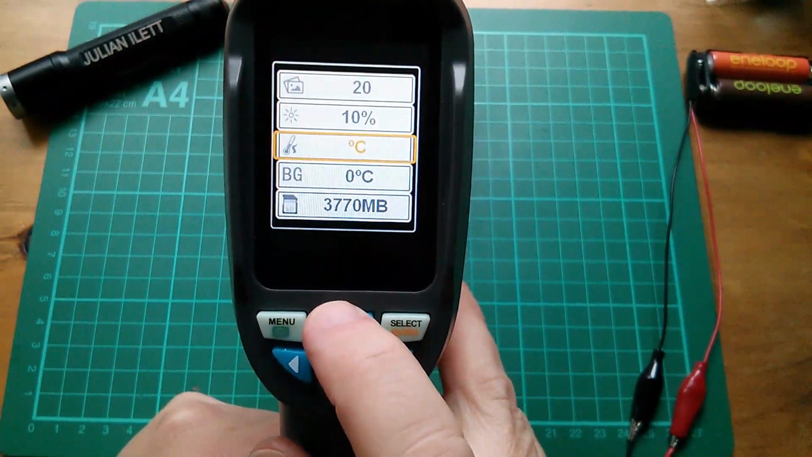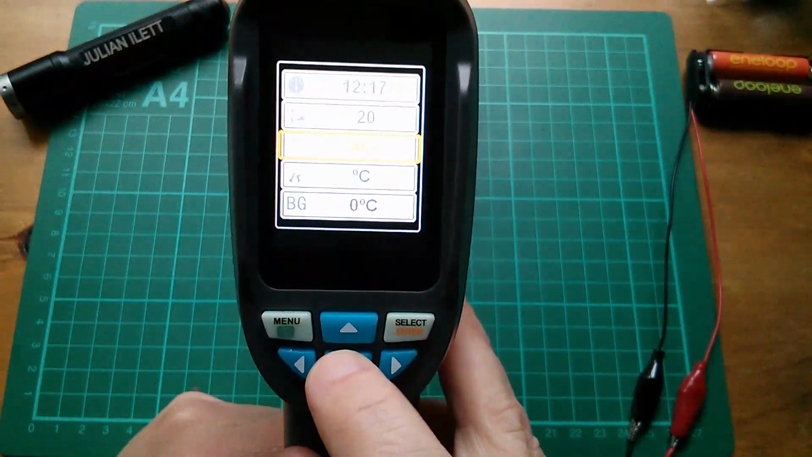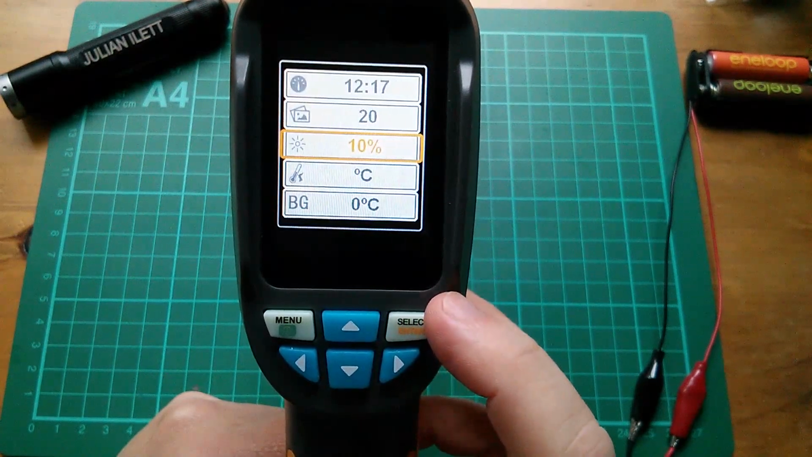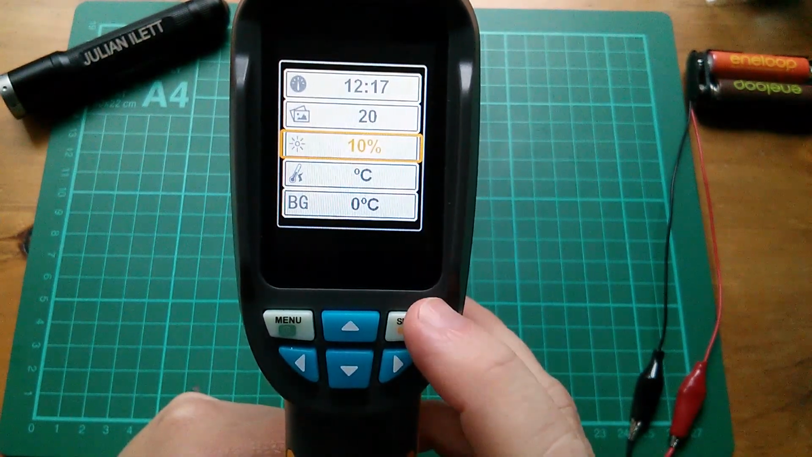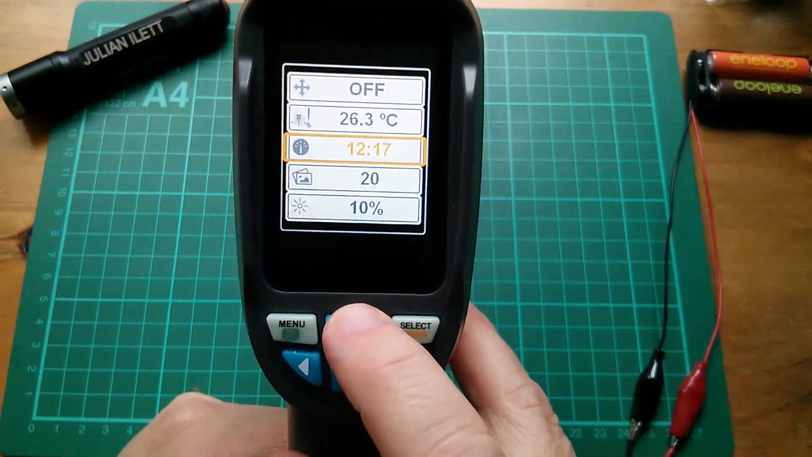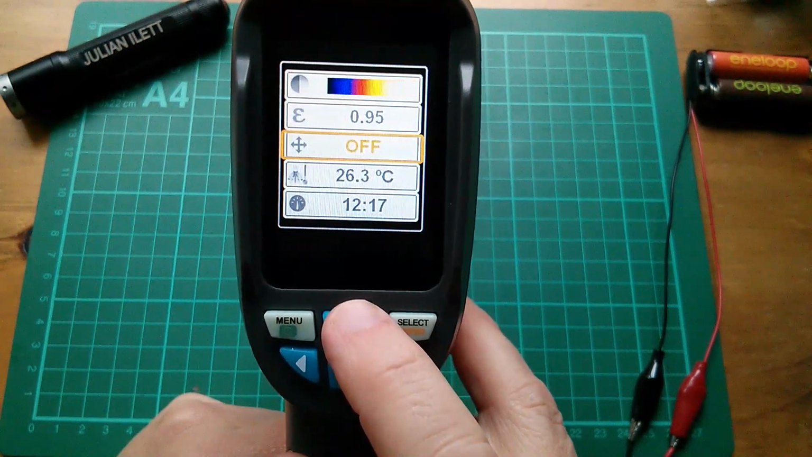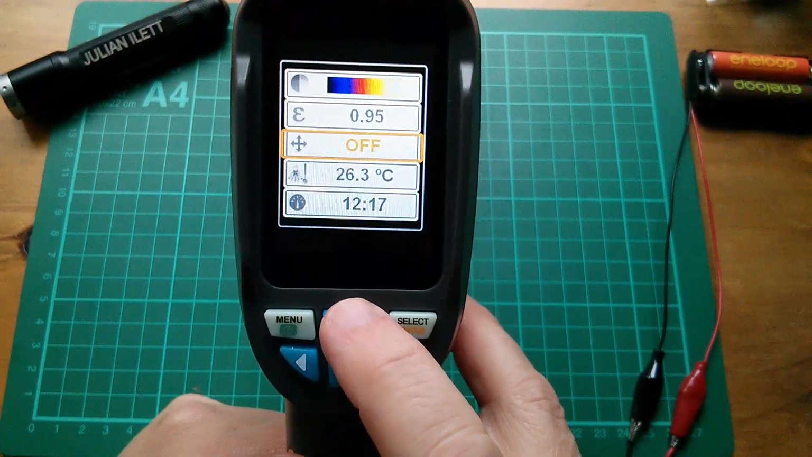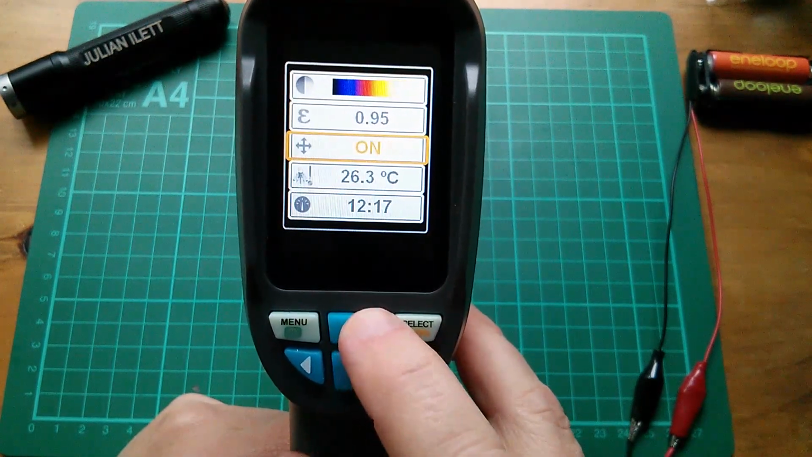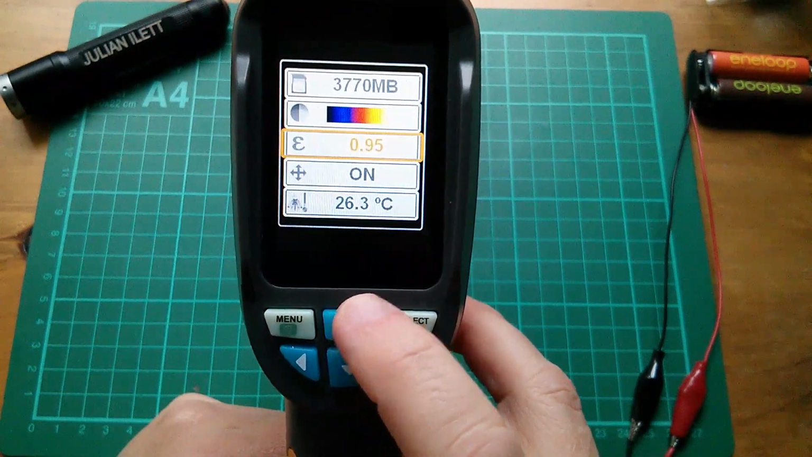Okay, other things in the menu, you can set the brightness of the screen. 10% is more than adequate. So it goes up to 90, I think, but that is extremely bright, so you don't really need that. Those are the images stored. That's the time. I think that's ambient temperature. You can turn on and off some little markers which mark the maximum and minimum temperature. So I'll just do that actually. Let's change that to on. You can change the emissivity. We'll talk about that in a minute.